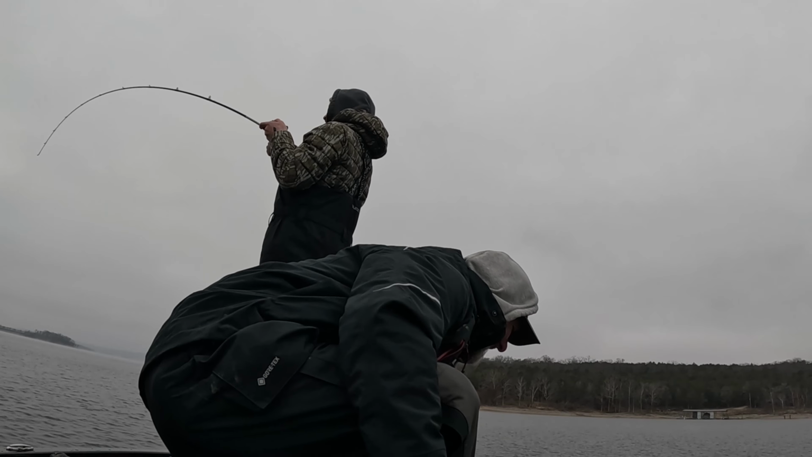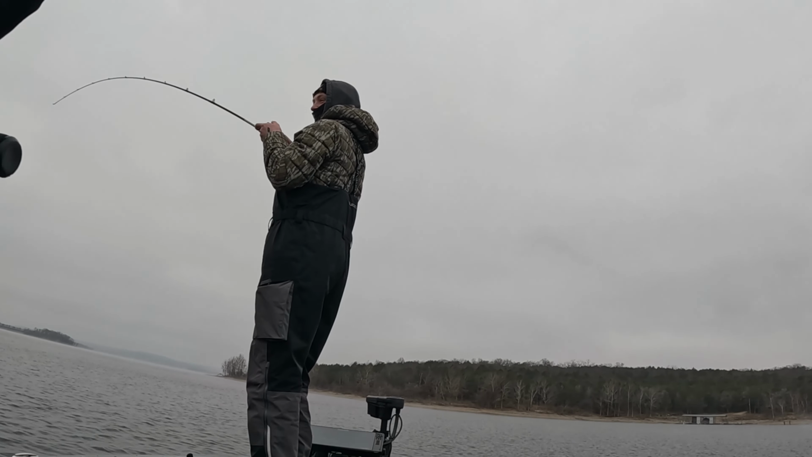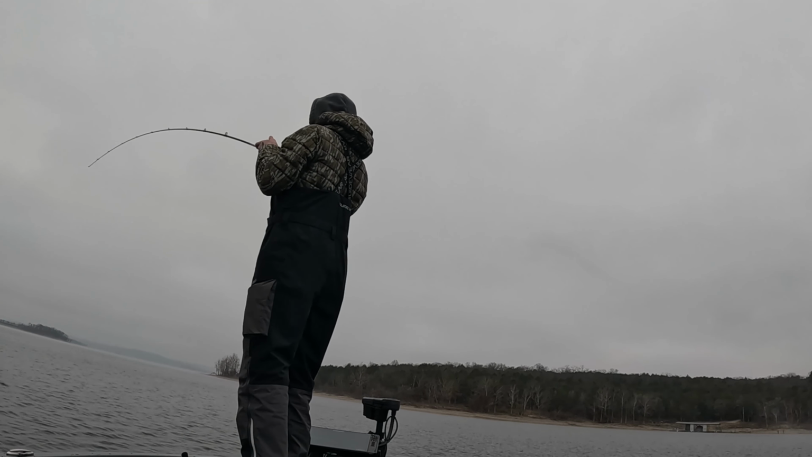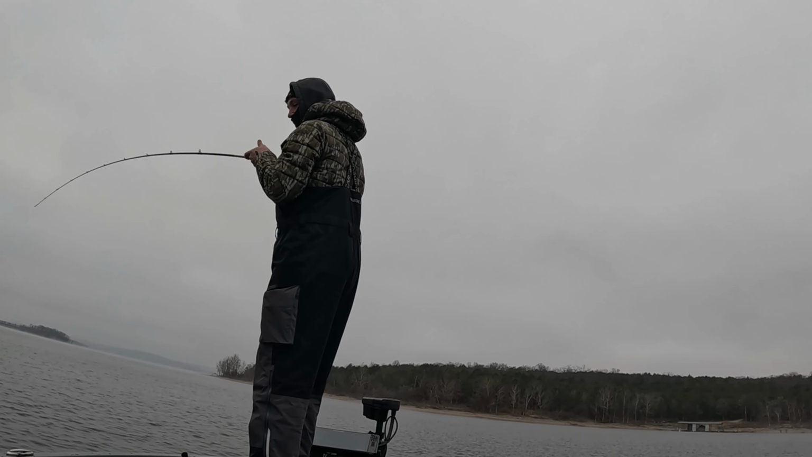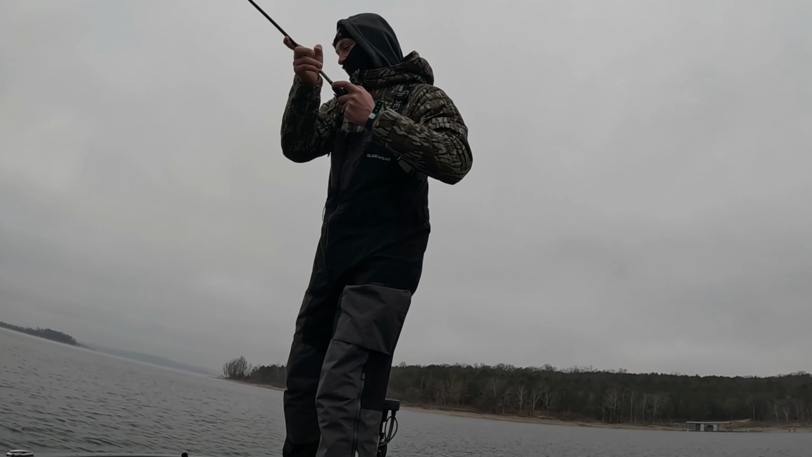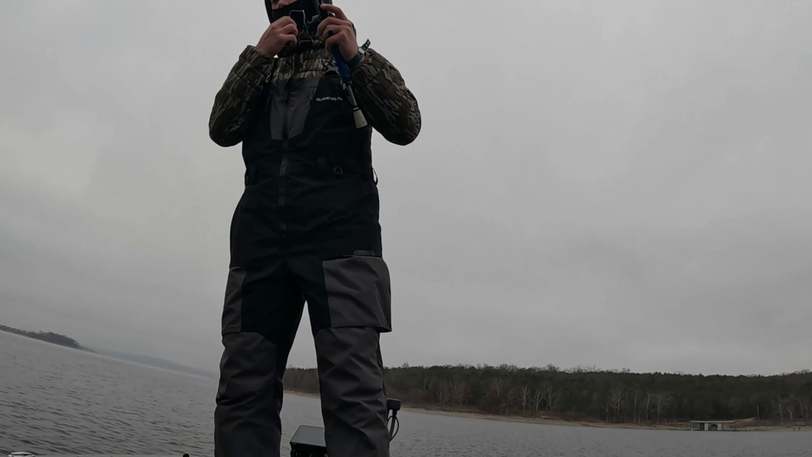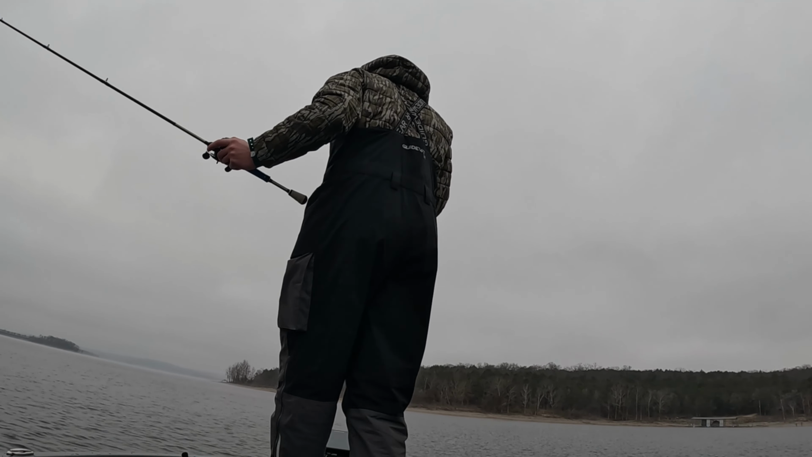My hands are working. Takes a minute. My hands are like not. That's a big one. That is a good spotted bass. Either I got him wacky, I got him wacky rigged. That's alright. That's alright. Dude, that's a largemouth. That is. Come out of 50 foot of water.